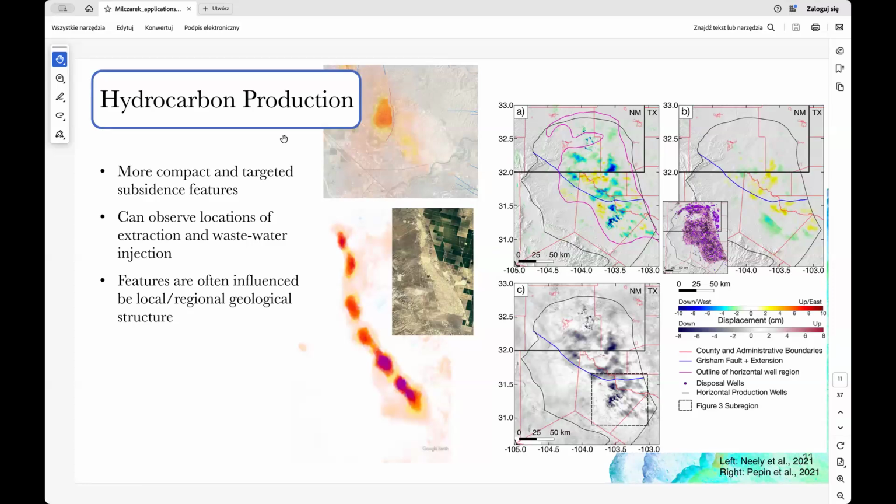On the right is another example of subsidence related to hydrocarbons, but in Texas, near New Mexico.